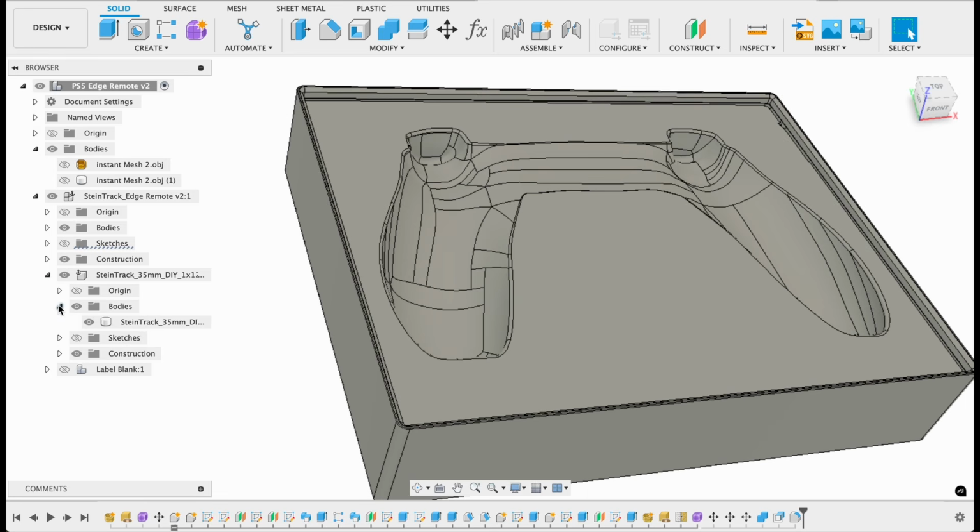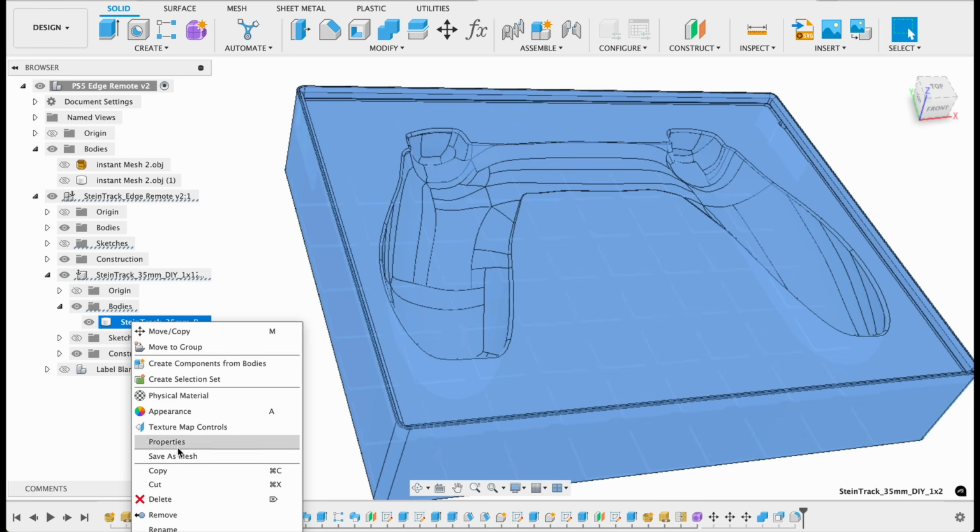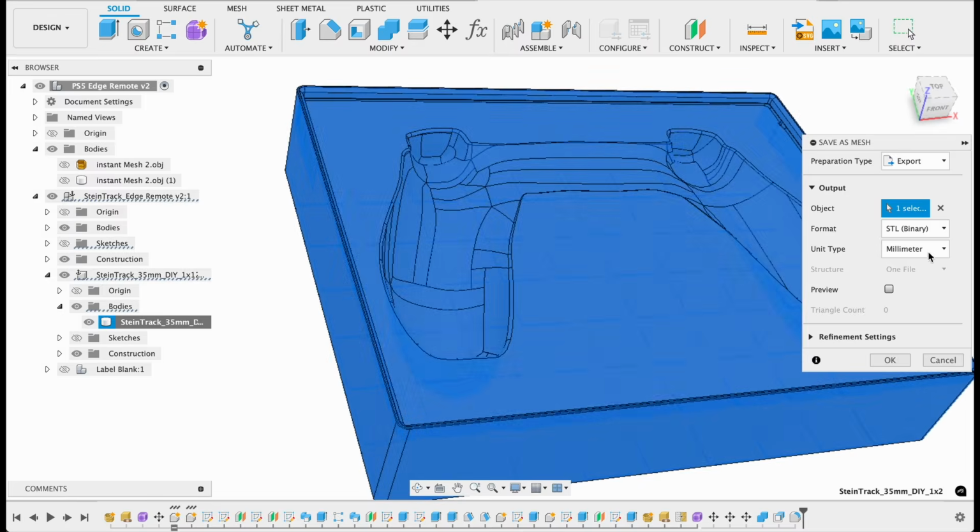Now from this point, we can click Bodies, right click, save as mesh, and export this as an STL and send it right to our 3D printer.